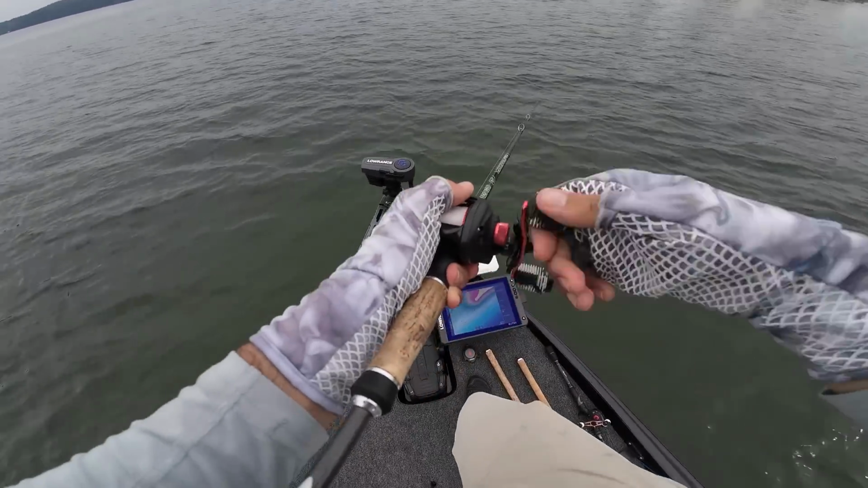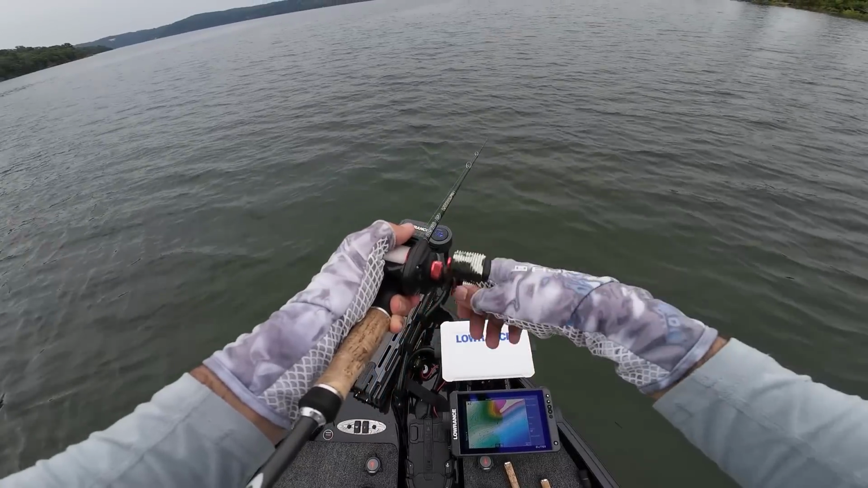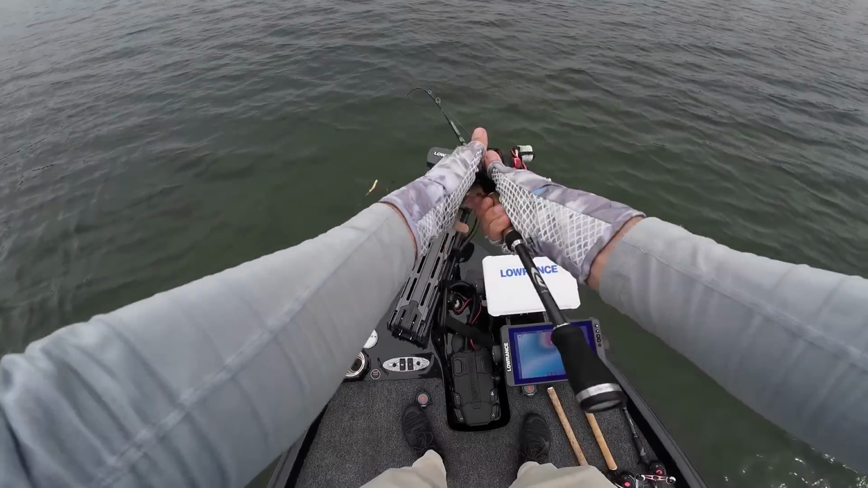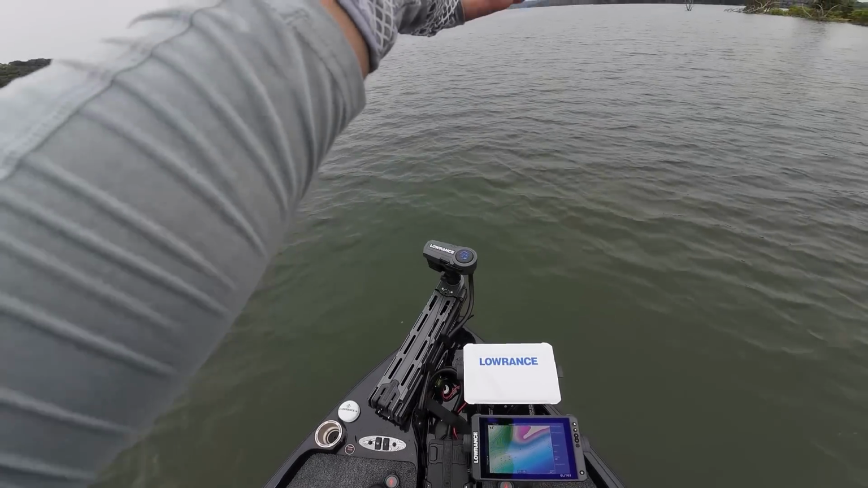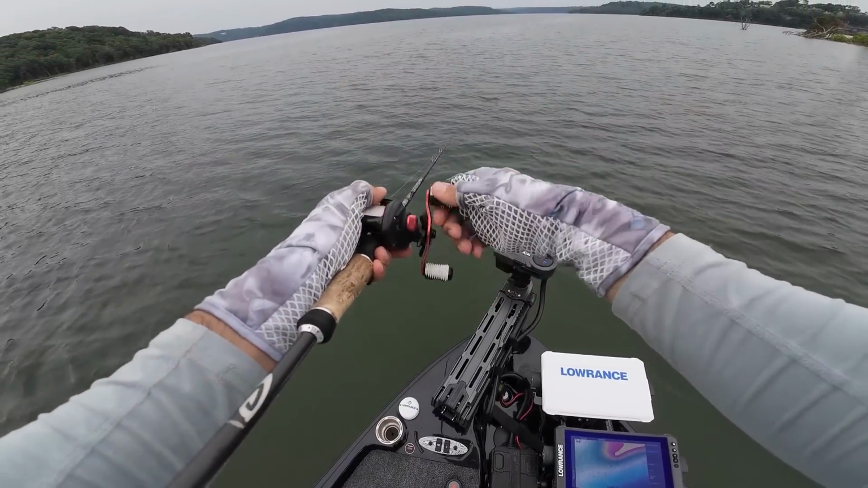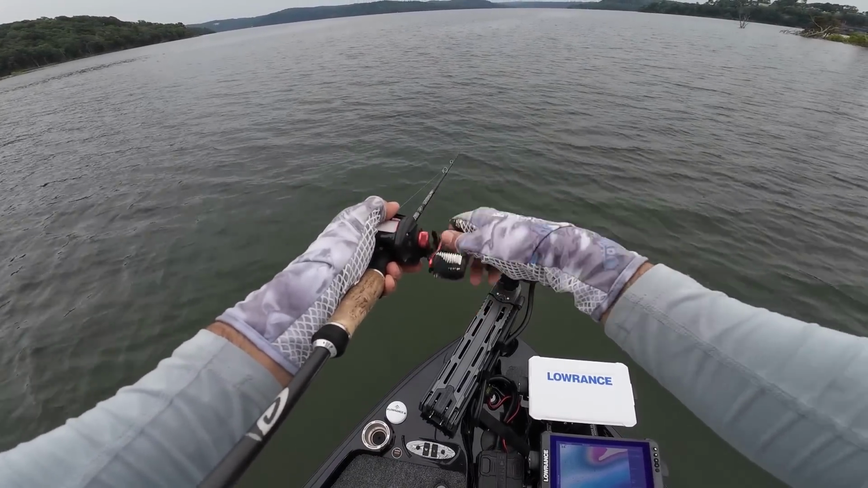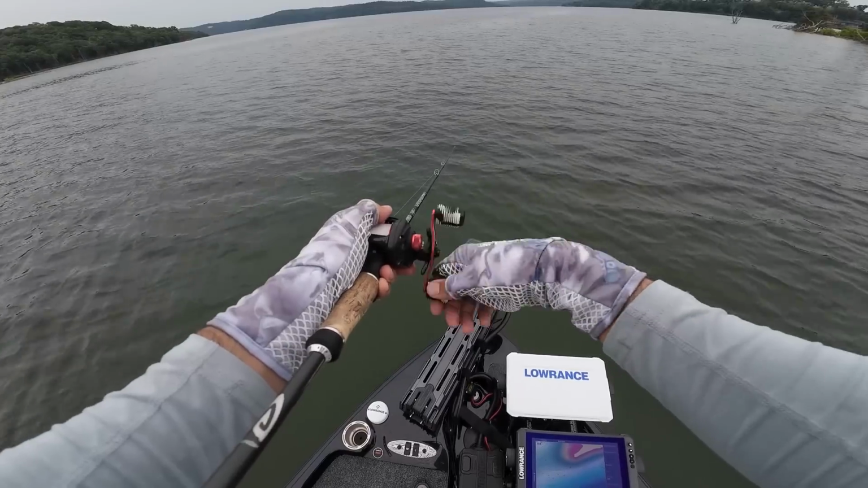There's another one. Oh, came off. It's literally every cast with this thing. It has so much drawing power to it. And all I do is just fire it out, get that bait in front of me, and just wind it in like you'd be reeling in a crankbait. You don't need to do any fancy chopping or anything most of the time to get these fish to commit to this bait.